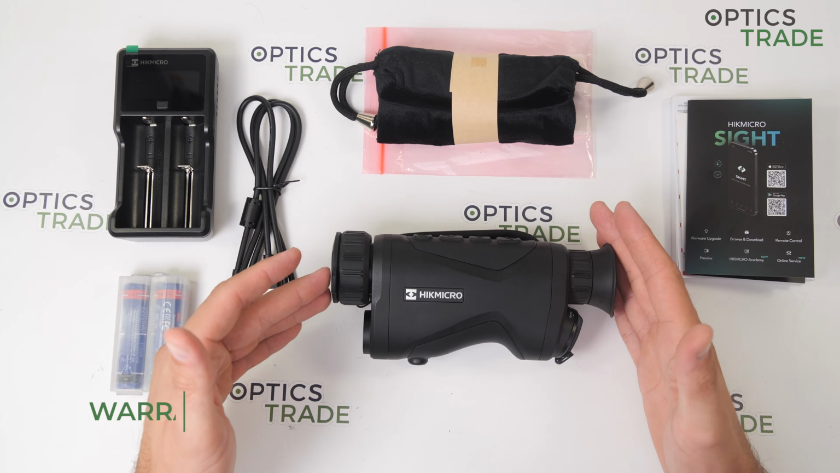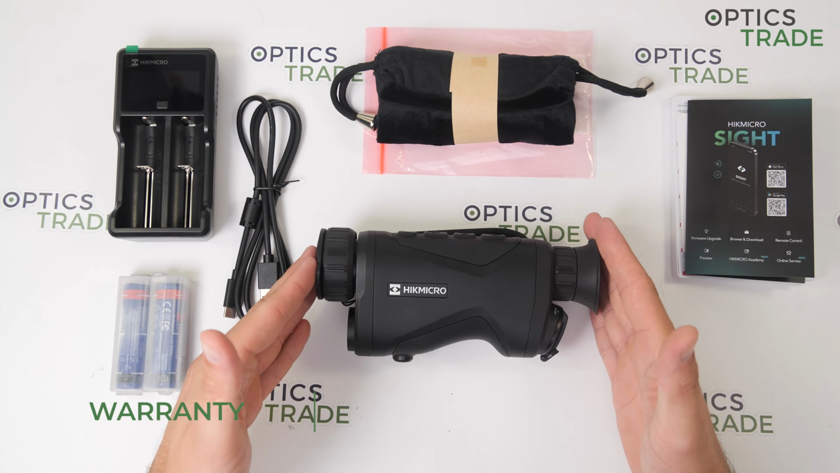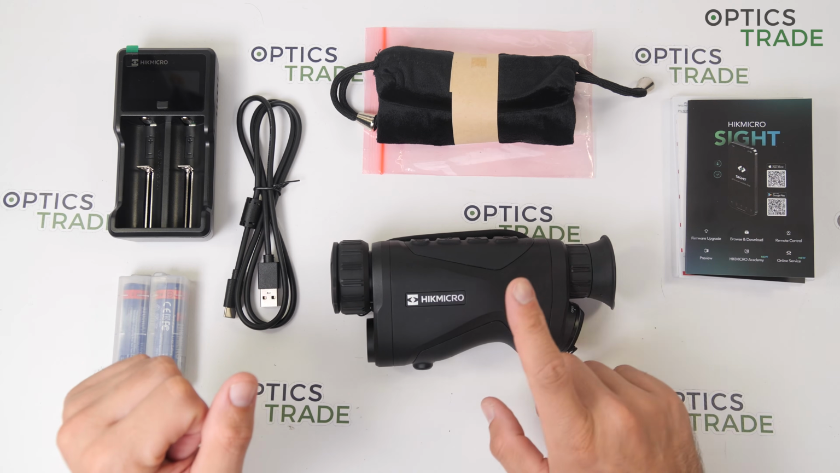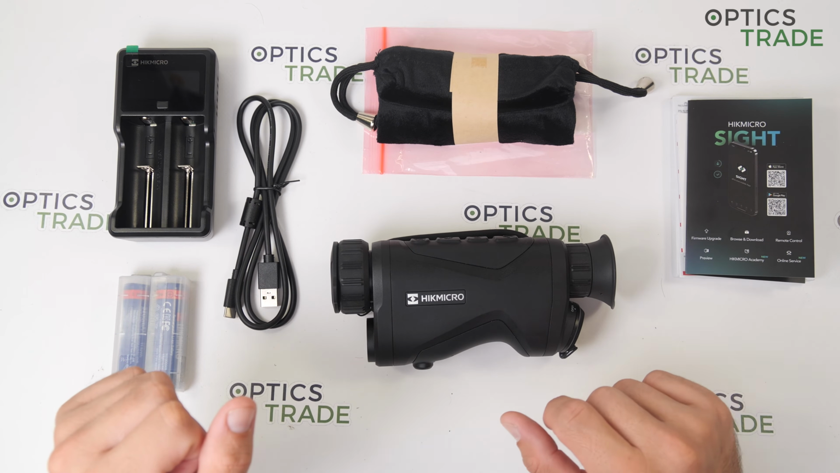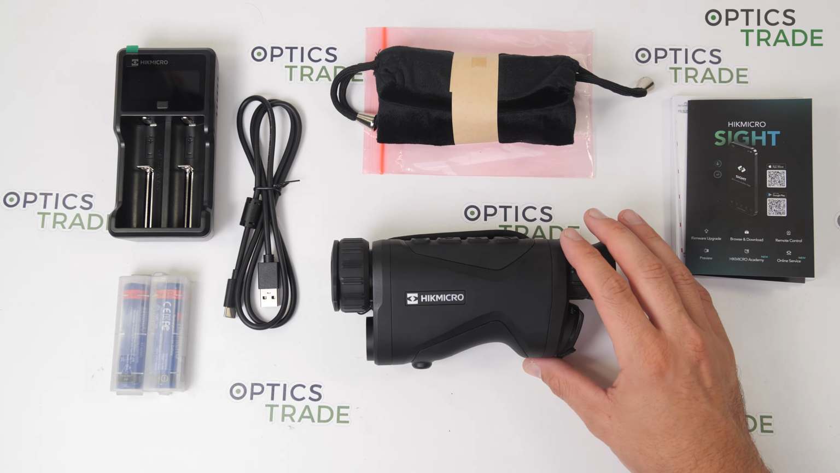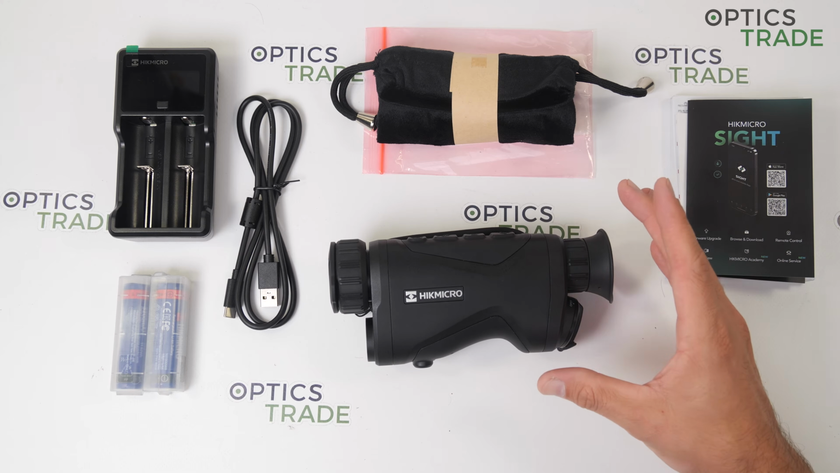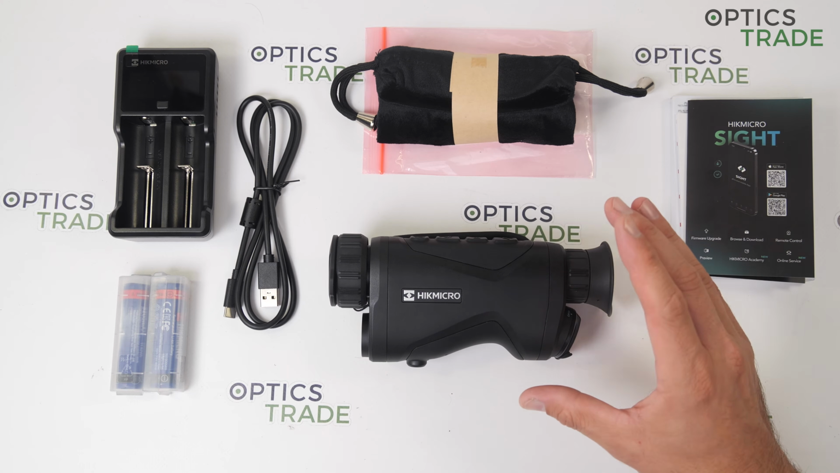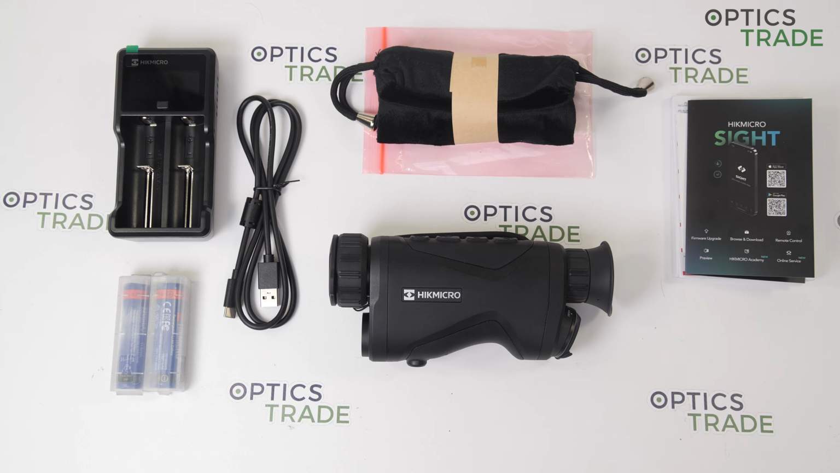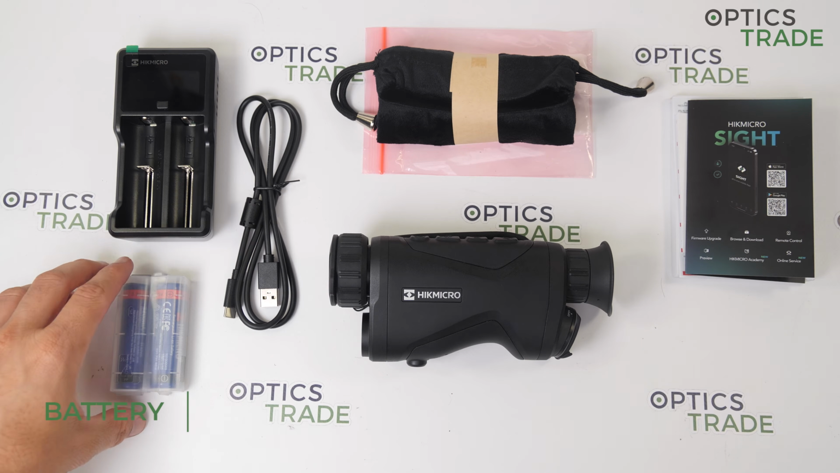The device is, of course, made in China in its own facility of Hikmicro. The warranty comes with 3 years, and the best part of it is that the service department is in the EU, so if something goes wrong with the device, we don't need to send it to China, so the service is quite fast.